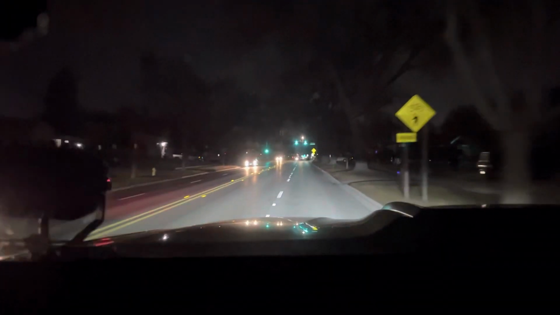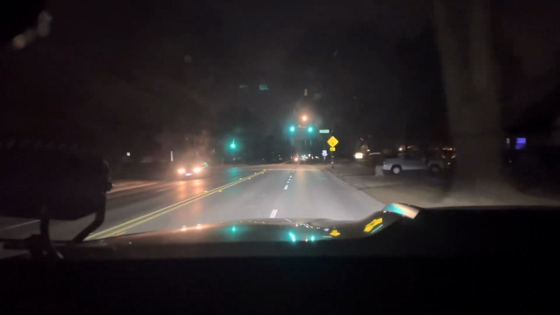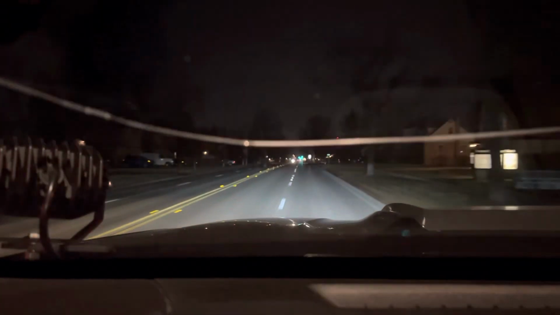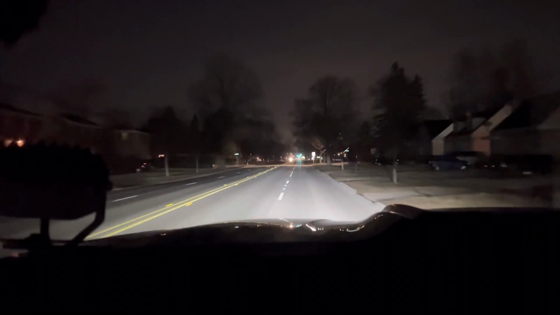I do recollect that with the Akkon housings that I had, the right side would burn through a bulb fairly quick. I'm not sure if this was a common issue. I did see a few folks complaining about it online. But as you can see, the output's pretty decent right now.